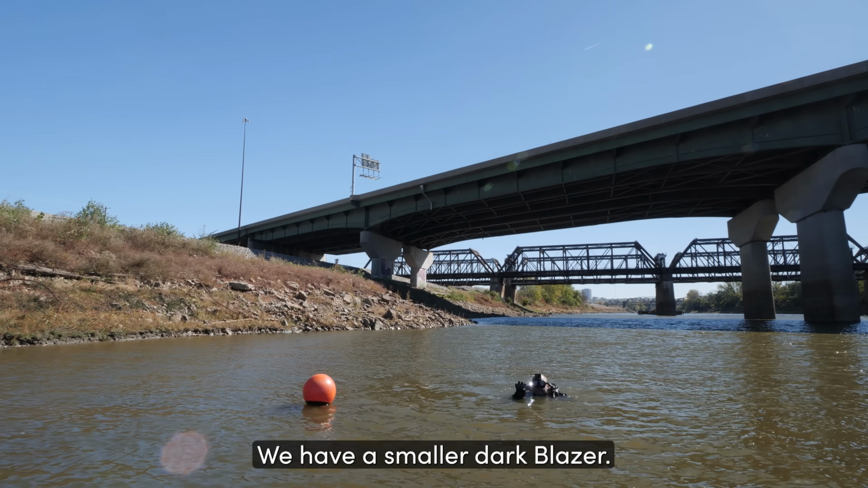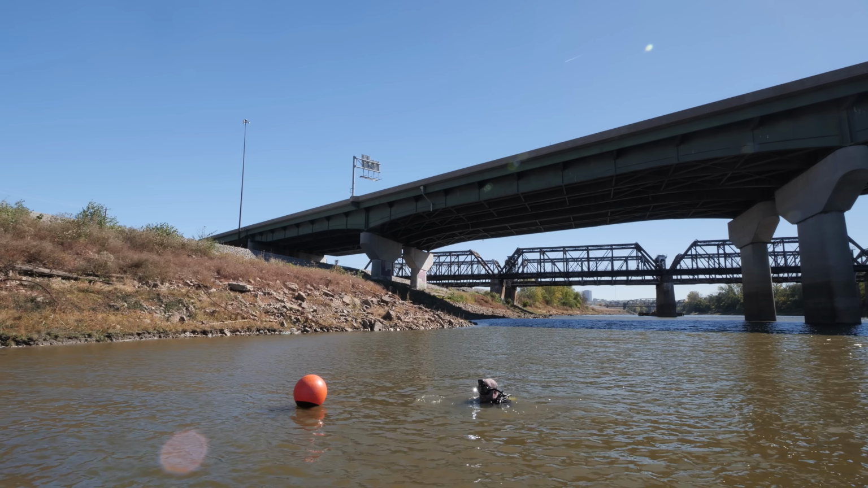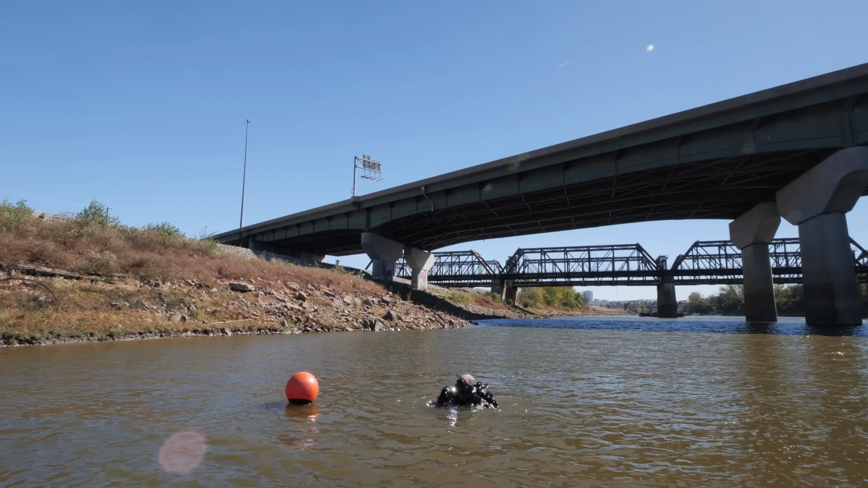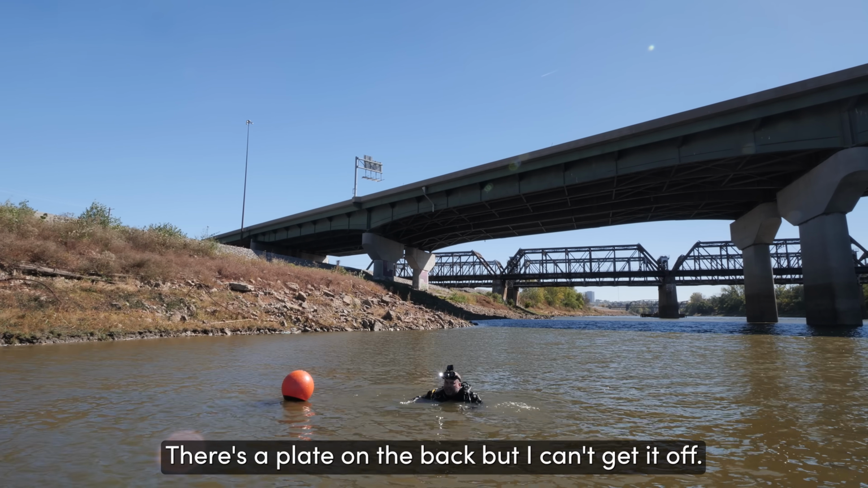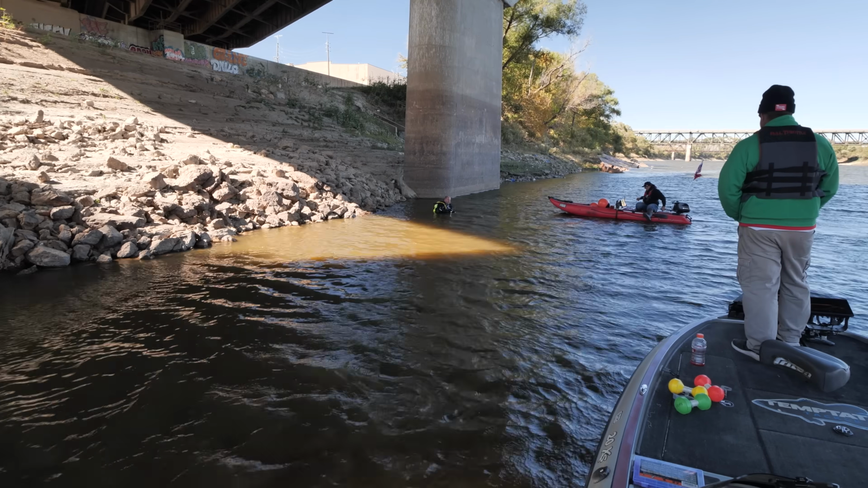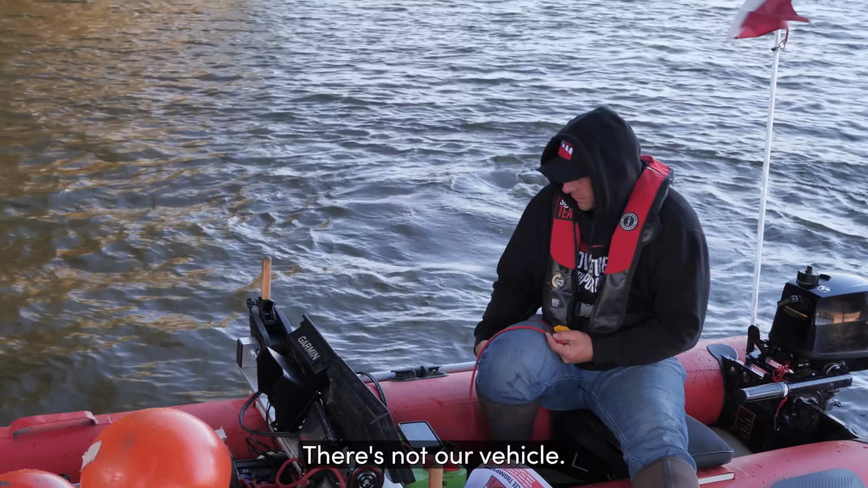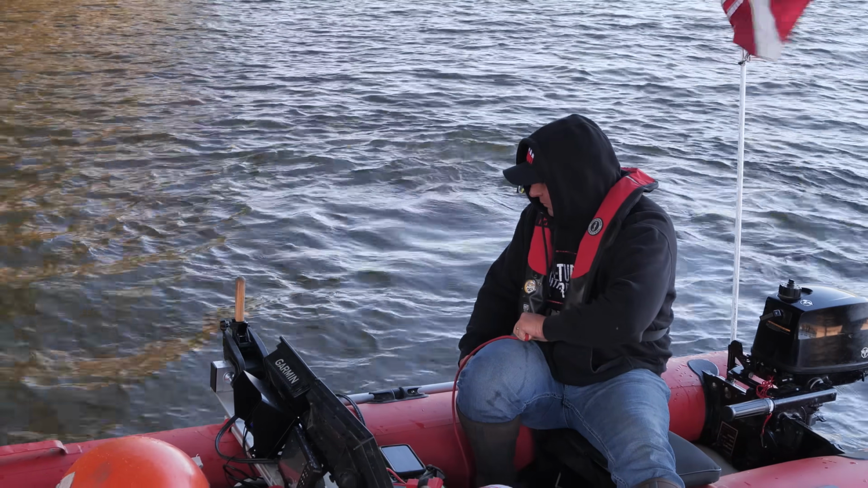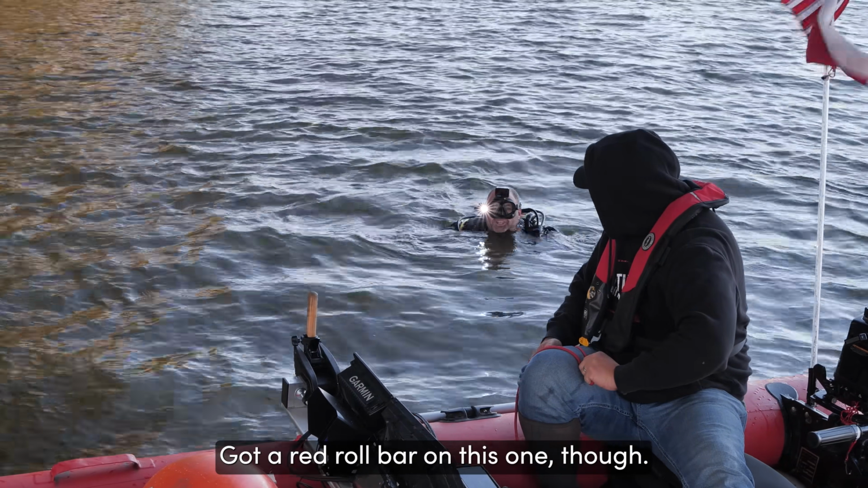We have a 4-wheel drive Blazer. That's a Chevy, another Chevy. I'm not looking for a Chevy today. Any plate by chance? There's a plate on the back, but I can't get it off. Okay. All right, here you go. It's only like 4 feet underwater here. Not the same vehicle, because that's another Wrangler. Really? So we have two Wranglers? Got a red roll bar on this one though.